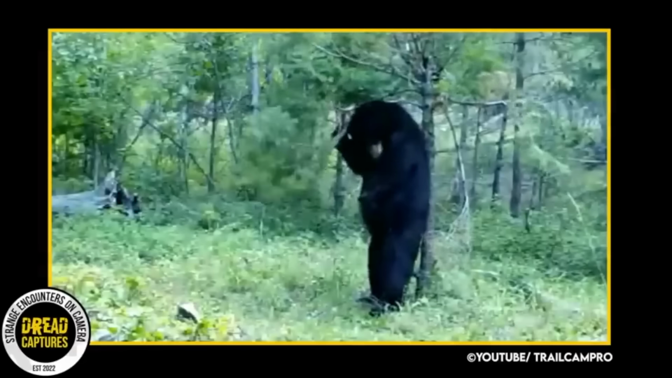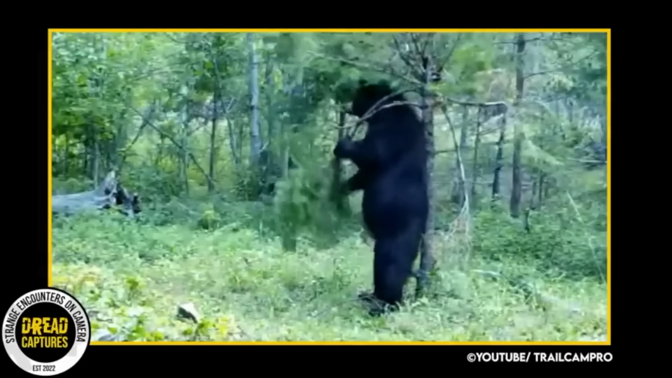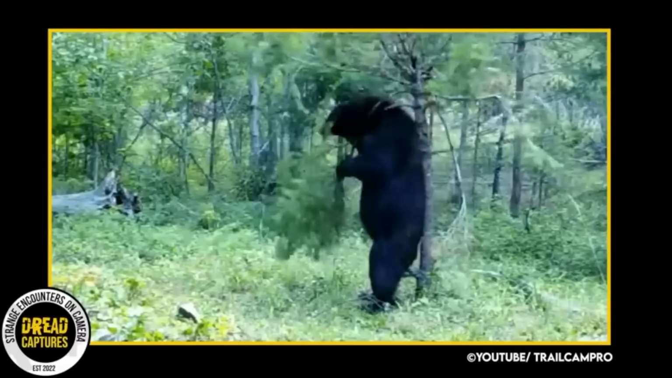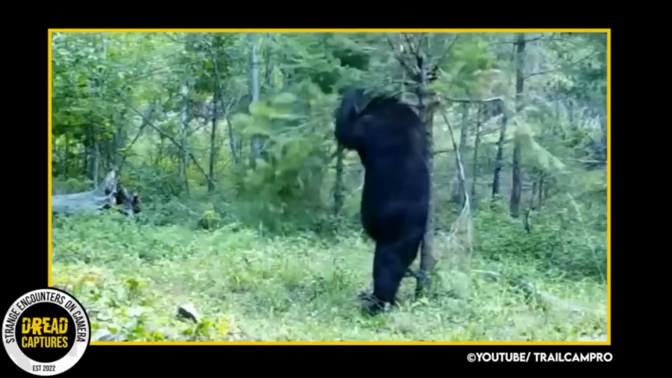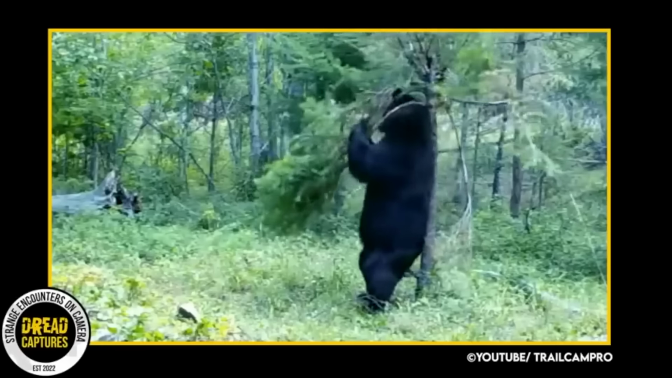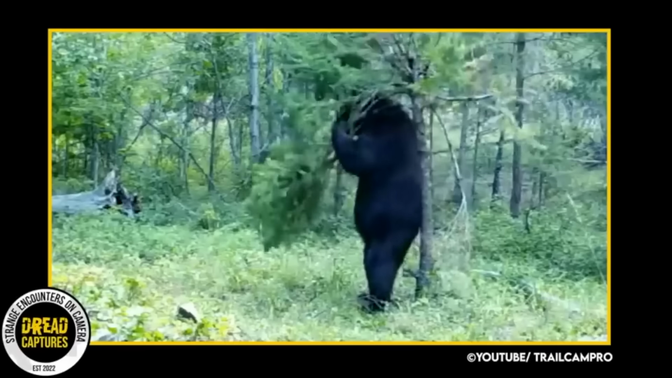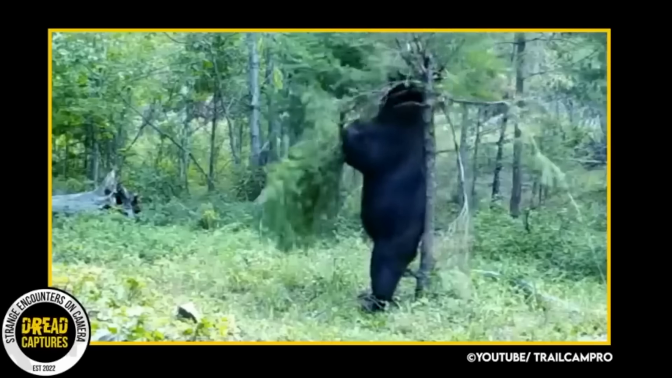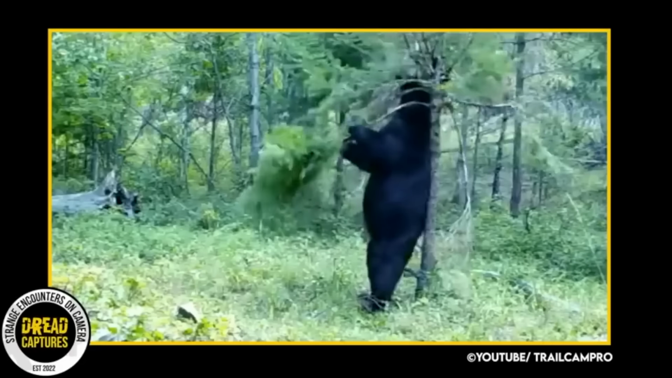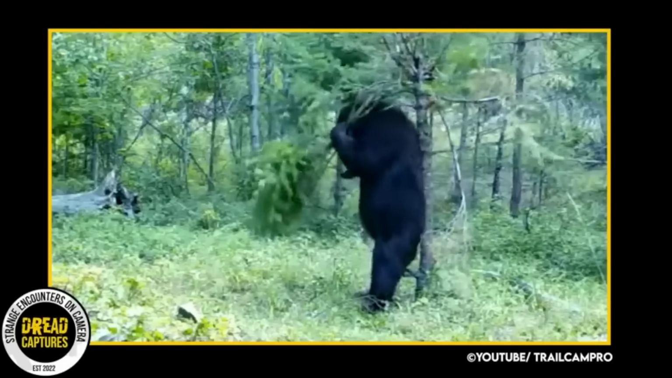Now, I've seen bears using trees as back scratchers in the past, but this here is a great angle, and it really gives some perspective. Look at him. He's barely pushing against that tree, and it looks like if he gave it any force, it could uproot at any minute. I mean, I get it. There really is nothing better than a good, much-needed back scratch.